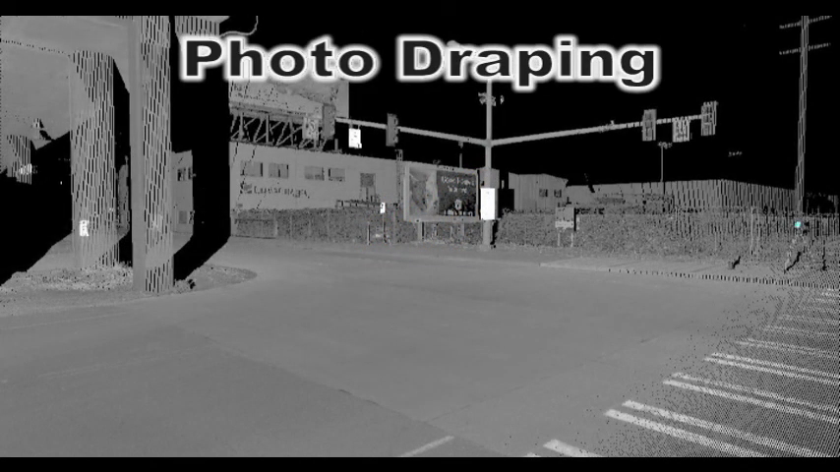Photo draping. Photographs collected at the time and location of the scans can be used to generate a photorealistic texture map for the point cloud, providing a more detailed and easily recognizable image of the site. This is helpful in relating the point cloud to the physical site and provides a visual aid for processing the scan data.